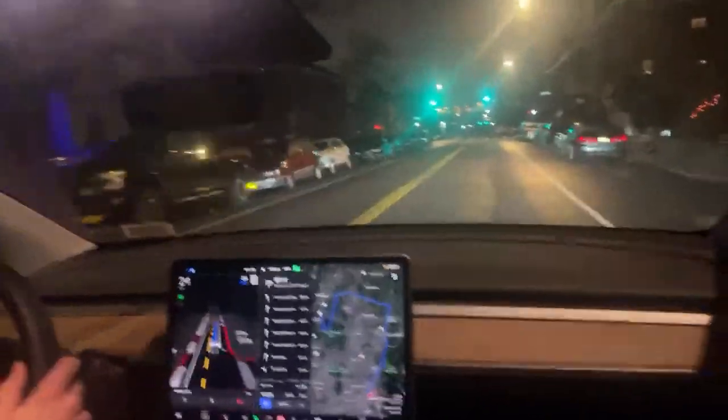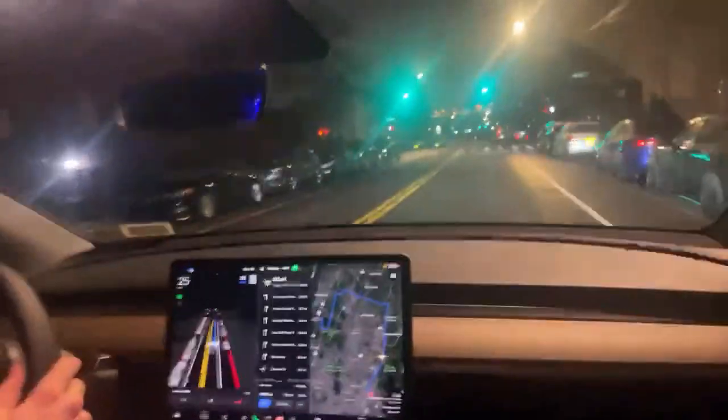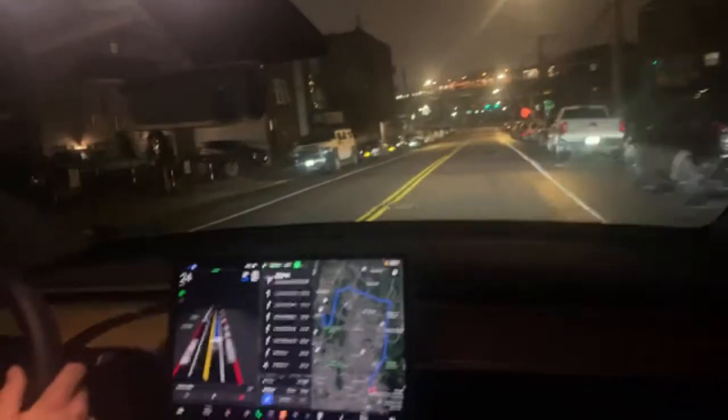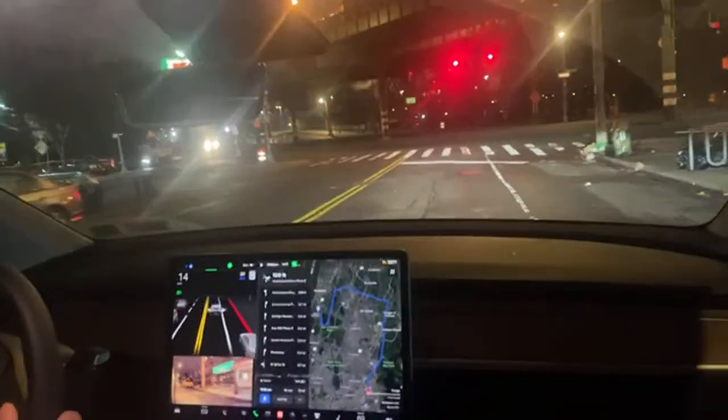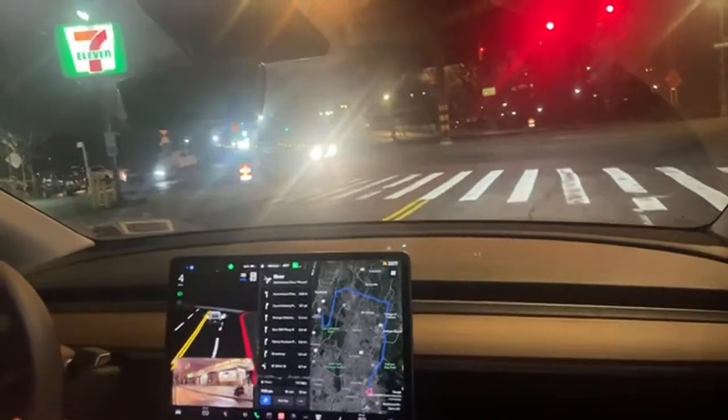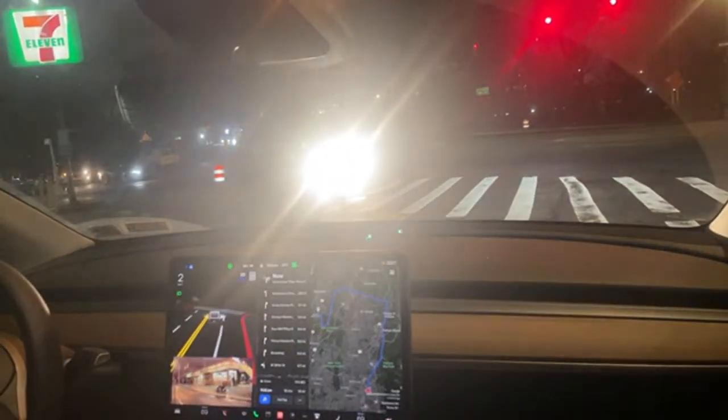All right, it's going to be a little shaky here, everybody. Sorry about that at the beginning. We're driving on side streets in the Bronx. Once we get to the highway, it should be a lot smoother. The suspension on the Model Y is pretty awesome, so it doesn't seem that bumpy to me.